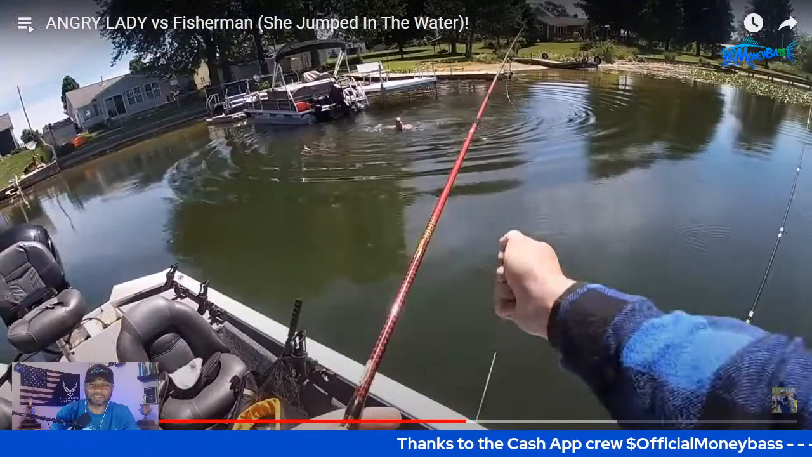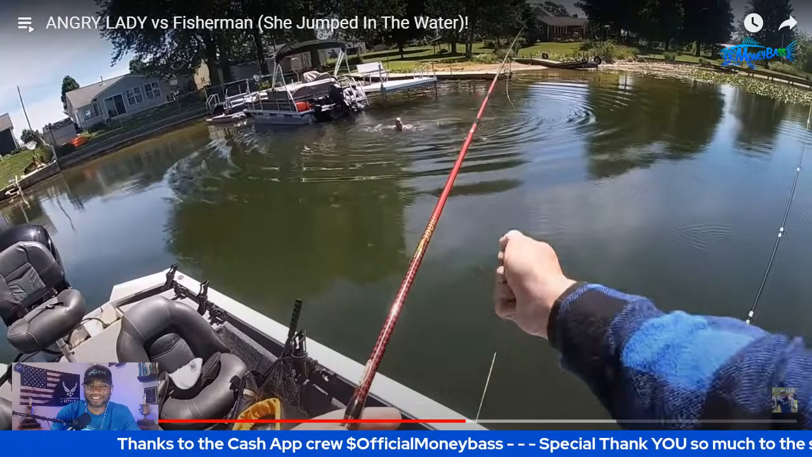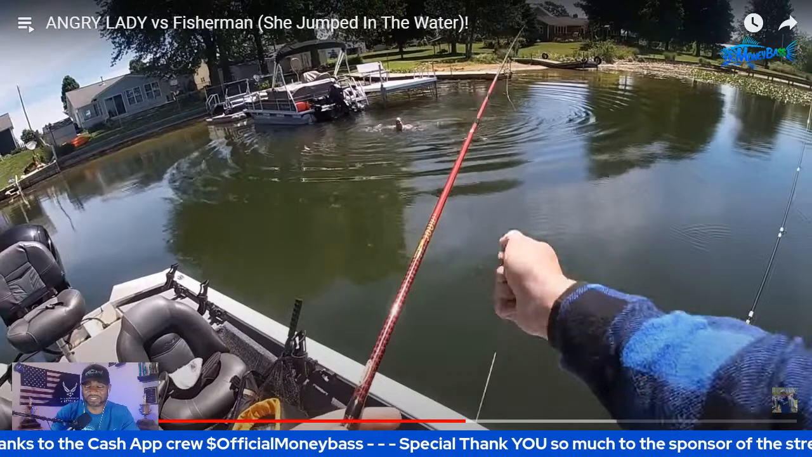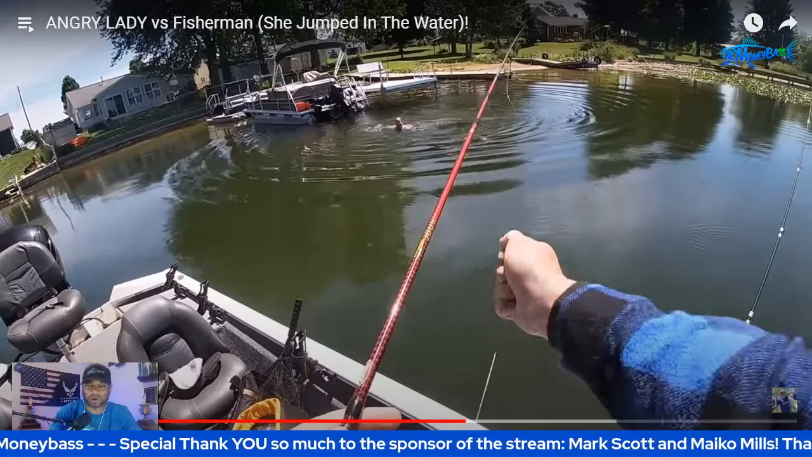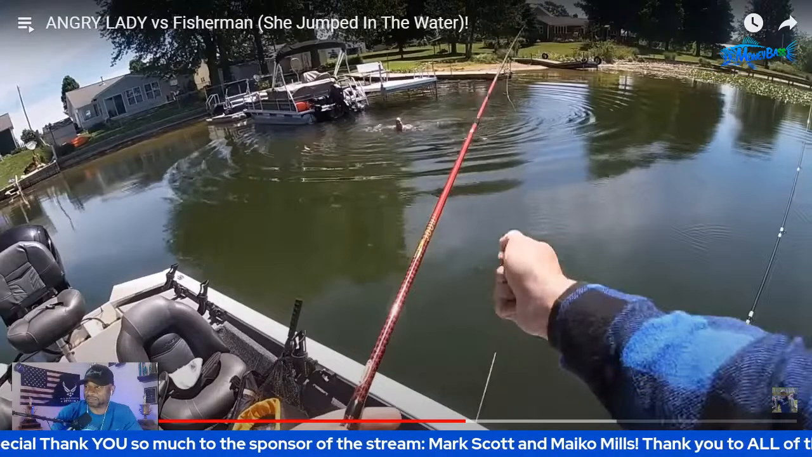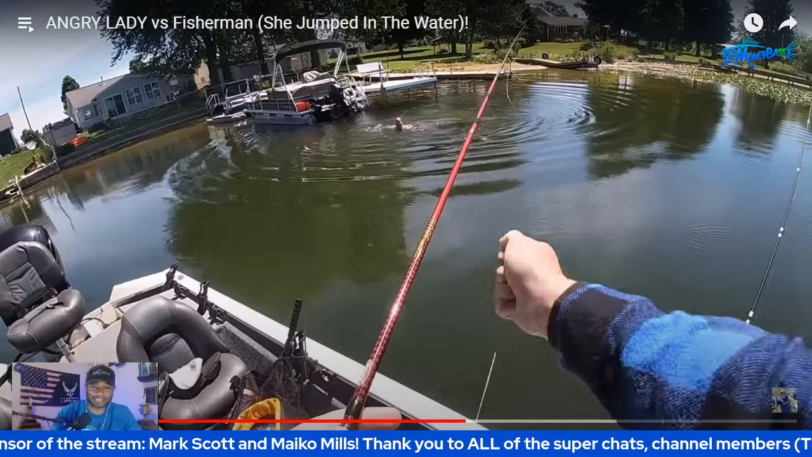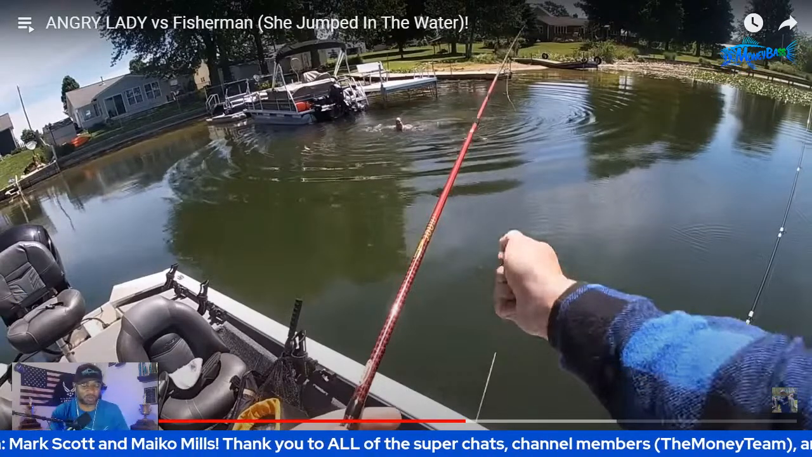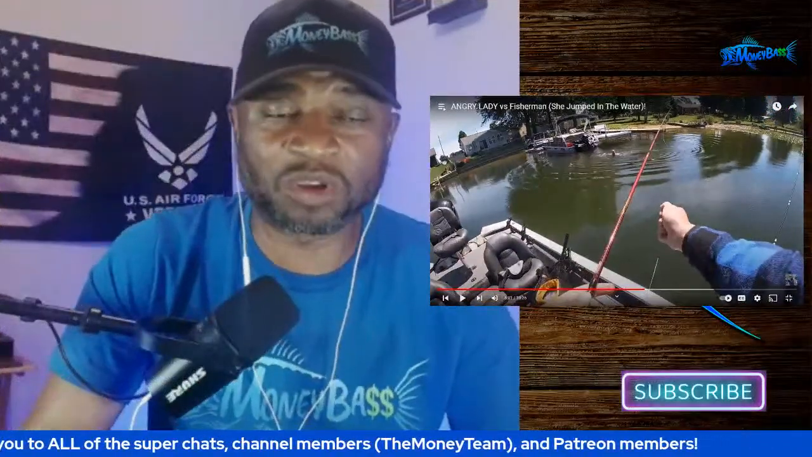But if you take a look to the right of the nice young lady that has decided to go swimming while they're trying to fish, you will see some grass or some lily pads or something over there to the right. So let's just say that that lady has not jumped in there and you are going to continue fishing that. All right, so that is the scene. That is pretty much what I'm talking about, guys.